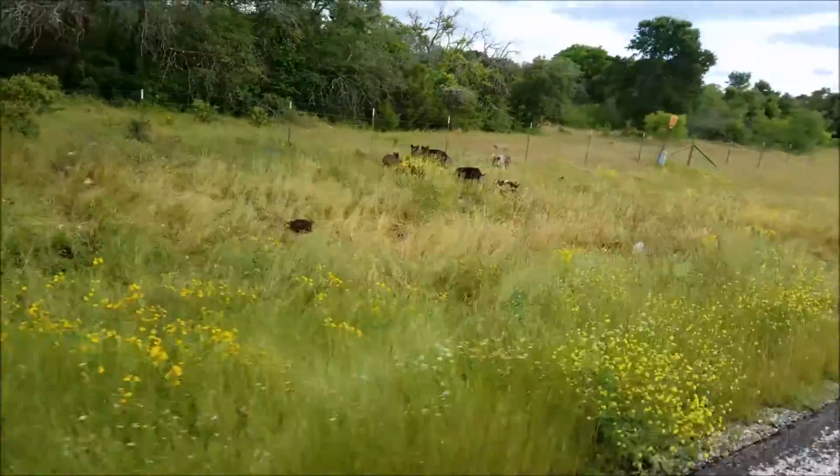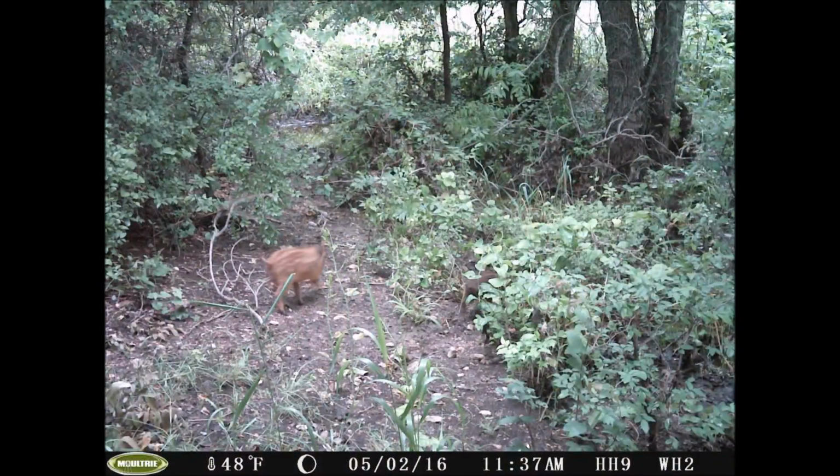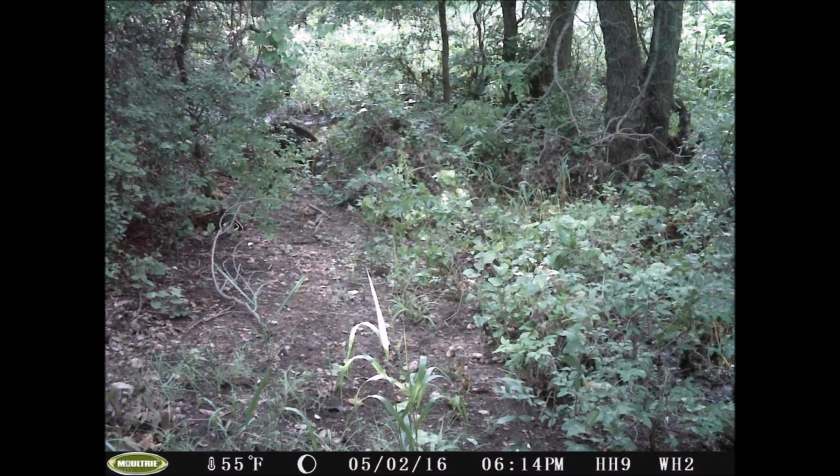It's always a good sign when you're going hunting and you see hogs alongside the road close to your destination. In this case, we were headed down to Bosque County. We arrived and didn't see much on the game cameras until we got to this last game camera that was adjoining the oats field. This is actually on the creek bottom side, and there were several hogs on it.